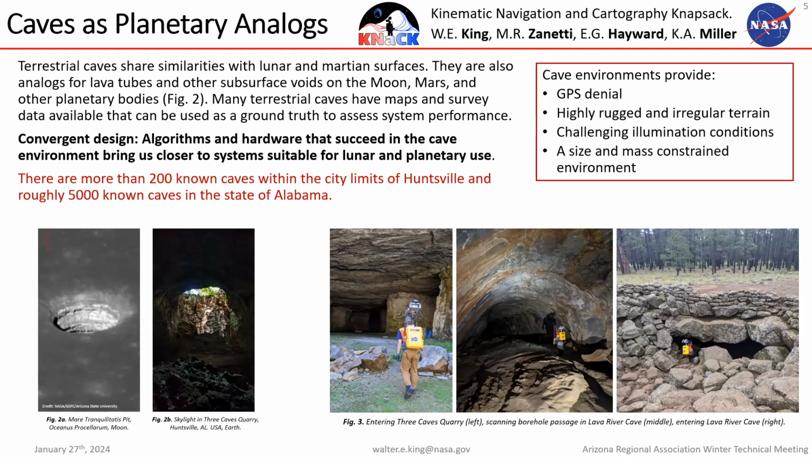And lastly, we all know that if something's too heavy or too bulky, you're going to have a hard time actually taking it very far into a cave. And that constraint also sort of applies to space exploration. It's not a perfect analogy, but if we're developing something that we can take deep into a cave system, we're bringing that technology closer to something that's going to be small enough and light enough to actually fly to the moon or somewhere else in the solar system.